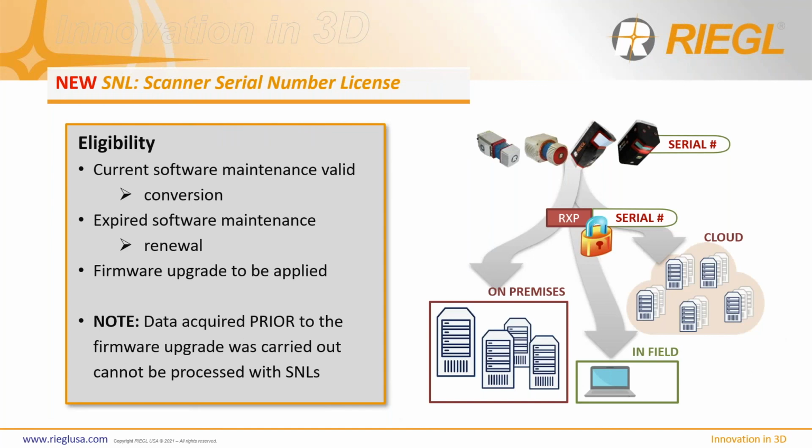So for eligibility, this is available, especially for the serial number-based licenses. This is available for all of the miniVUX and VUX series sensor types. It is tied to the serial number itself, just like our acquisition is, but that will carry over and convey to the processing aspect as well. If your software maintenance is valid and up to date, it's just simply a conversion for your license structure, free of charge. If your software maintenance has expired, it's just simply the renewal to convert it over.